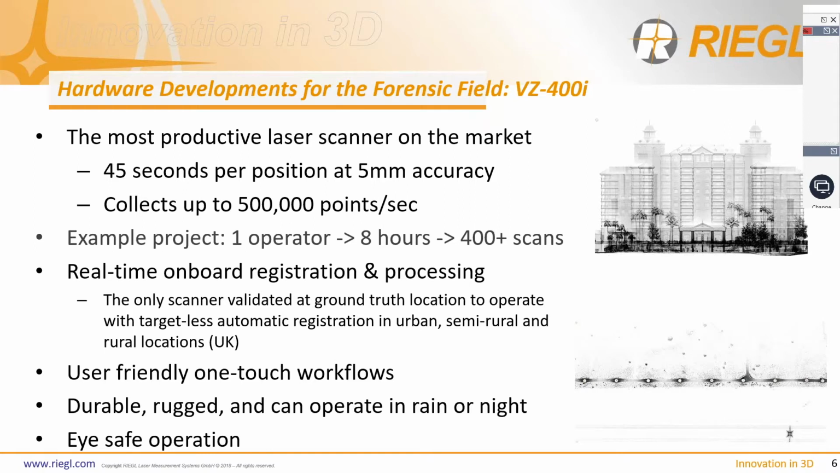The screenshot that you see up in the upper right-hand corner was actually captured during our training symposium last year, where one operator was able to capture over 400 scans within 8 hours. The scanner is capable of real-time onboard registration and processing, which allows you to register your scans together and begin your data processing while you're still out on scene, thus reducing your post-processing time when you're back in the office.